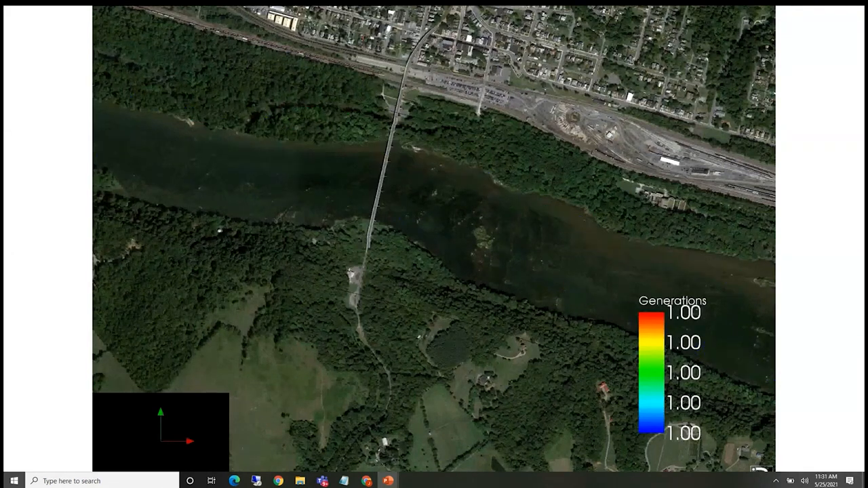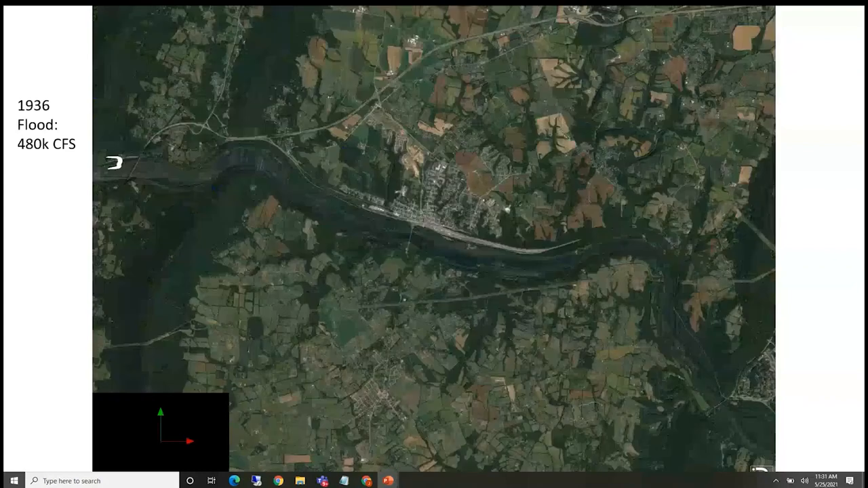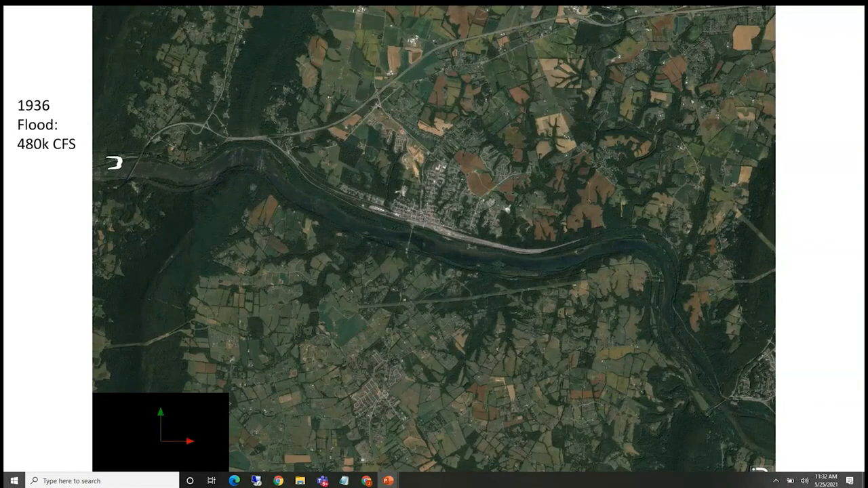So moving on, this is now the same reach of Potomac with a 480. This is the flood of record from 1936. Or I believe it's the flood of record. Yeah, it's at least the USGS flood of record. So again, we can look at this.